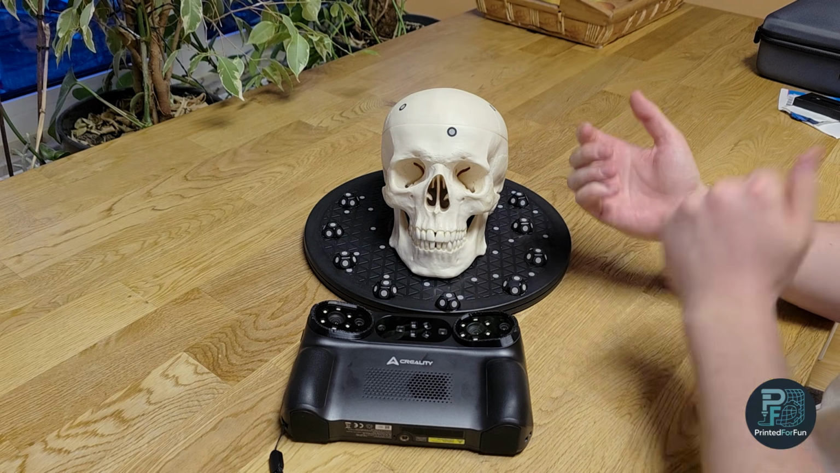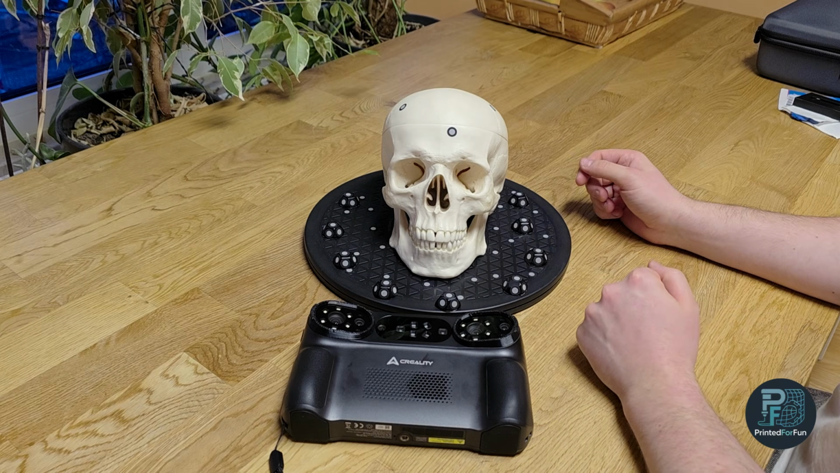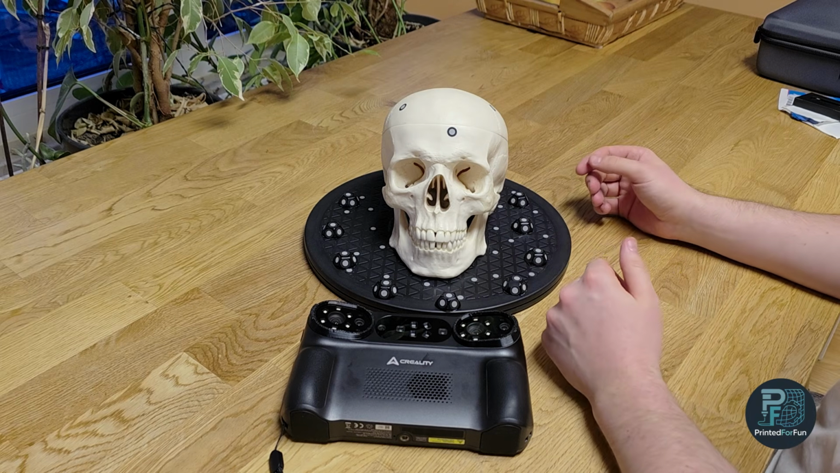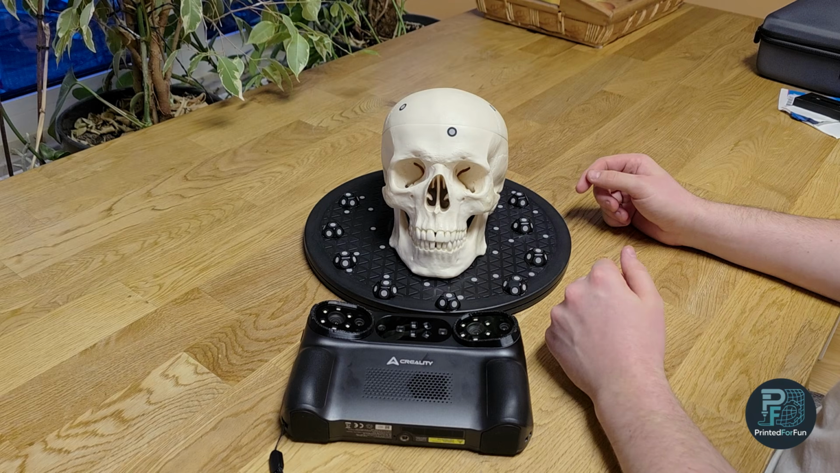I will look at the speed of the processing in comparison to the processing on the PC itself. So I will redo the processing on the PC and then we can compare the time it takes. And I will also do a similar test with the Scan Ritual in the near future.